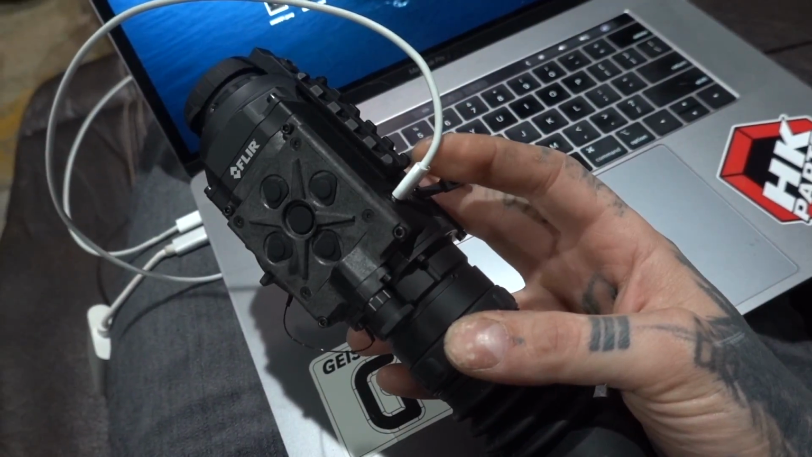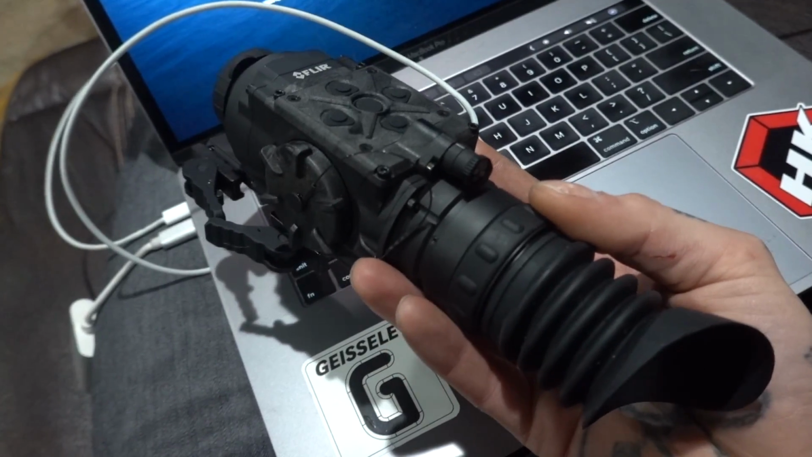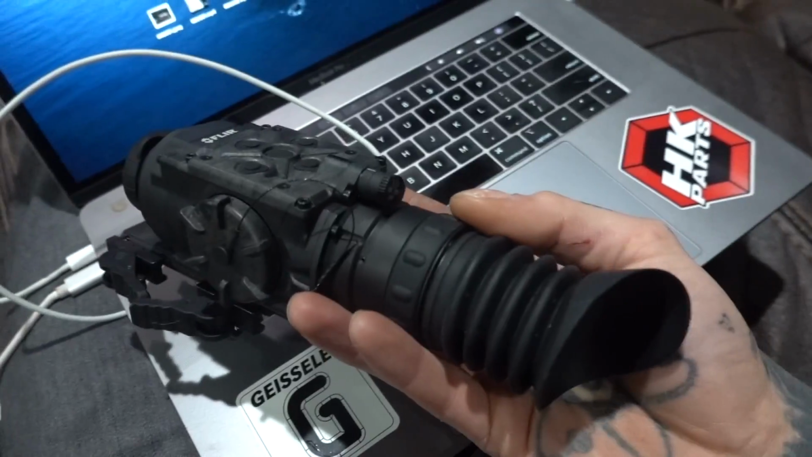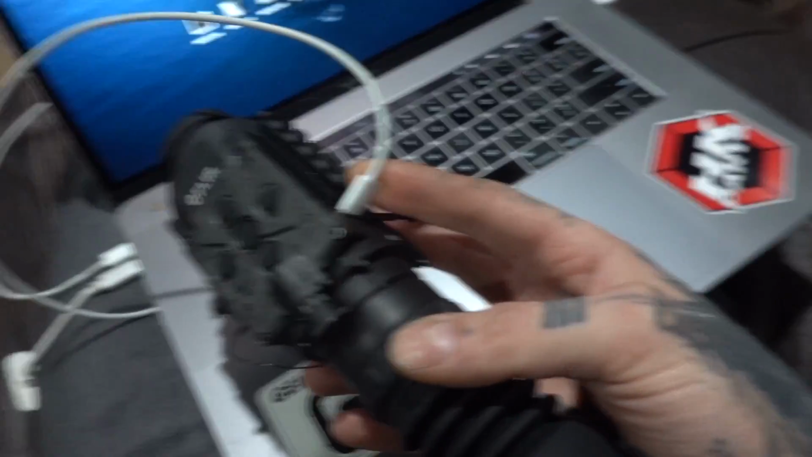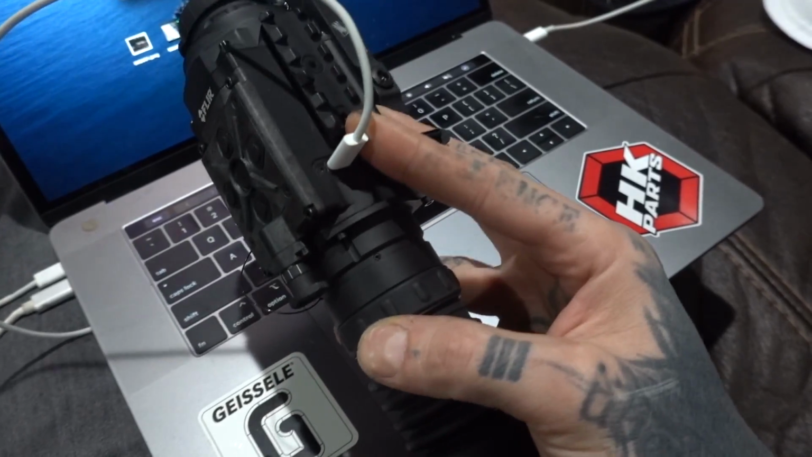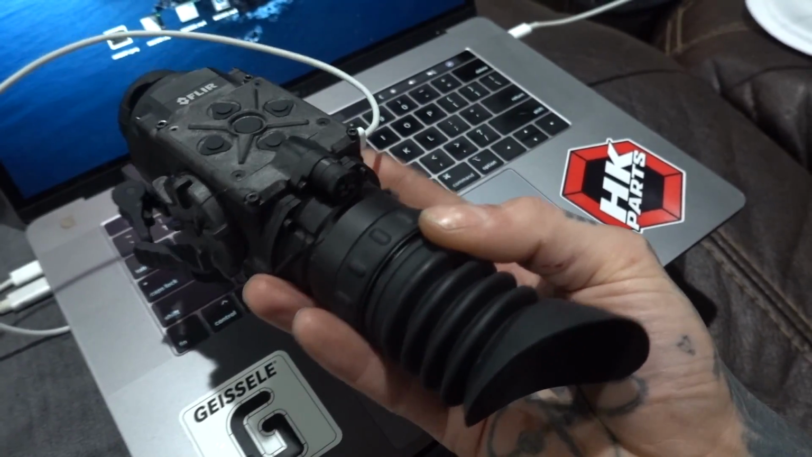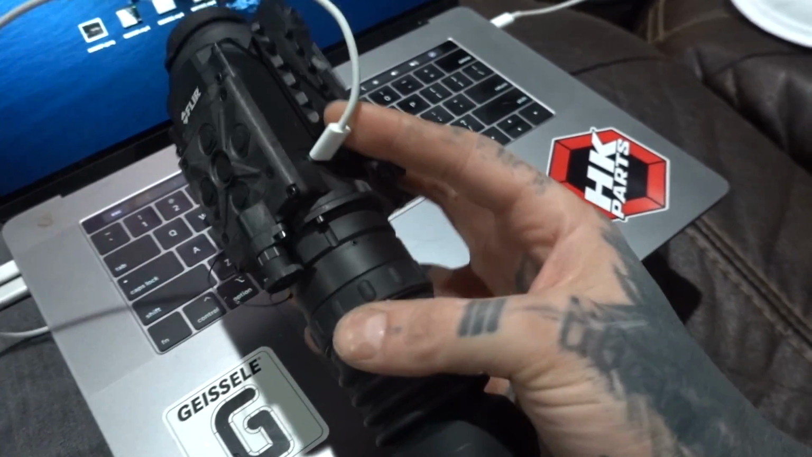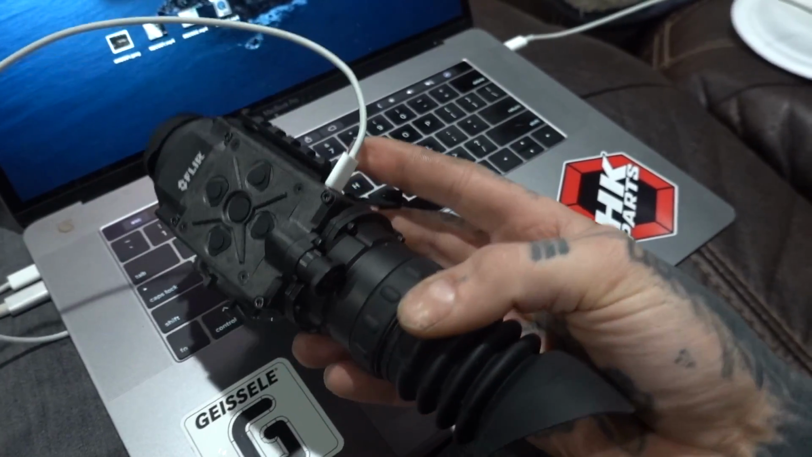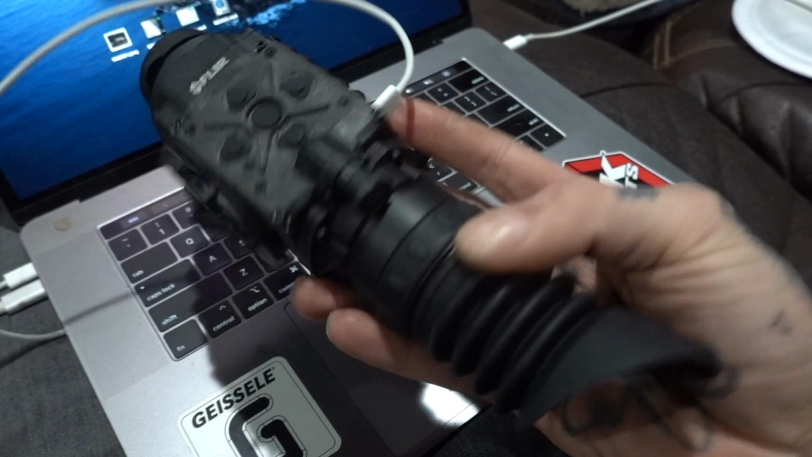And again, USB Type-C. Internal storage. So everything is all very neatly bundled into one thing. You kind of don't have to worry about much. Very good optic for the money if you guys are in the market. One of those things that I highly recommend. Most people are very take it or leave it on these things. Those who actually own them love them, and I'm definitely one of those people.